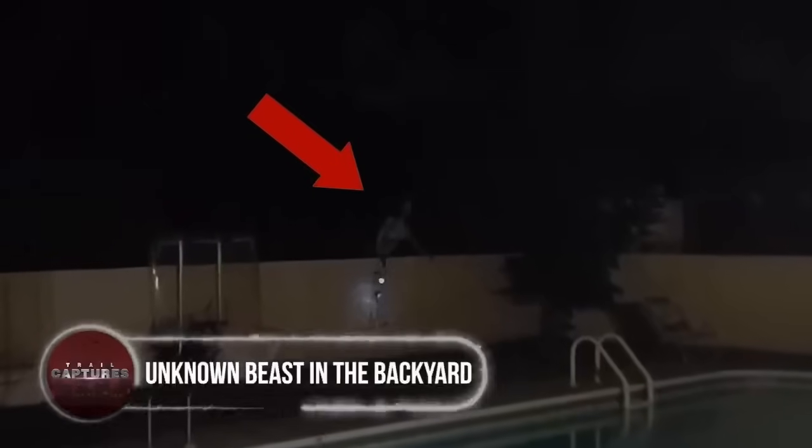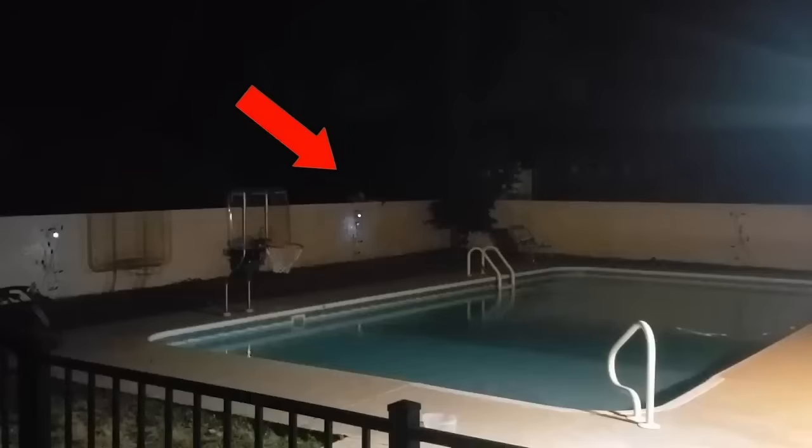Unknown beast in the backyard. Filmed at an unknown location, the camera captured a bizarre figure peeking from behind the wall on the side of the pool. Initially, it looked like a man trying to get inside, but when the footage was zoomed in, it started looking less like a human. In fact, the way it looked around and managed to jump back didn't seem human at all.